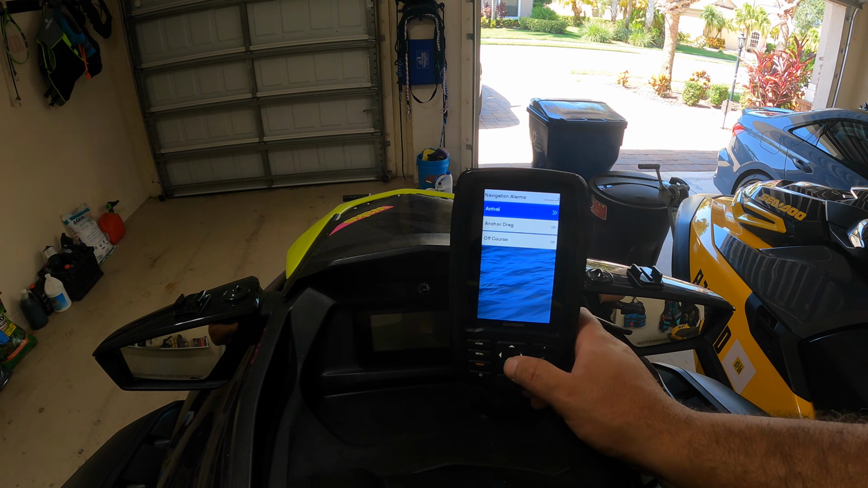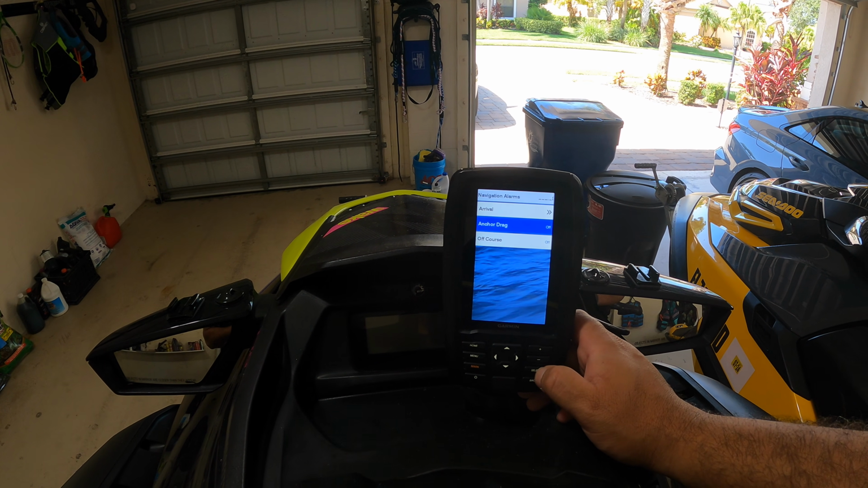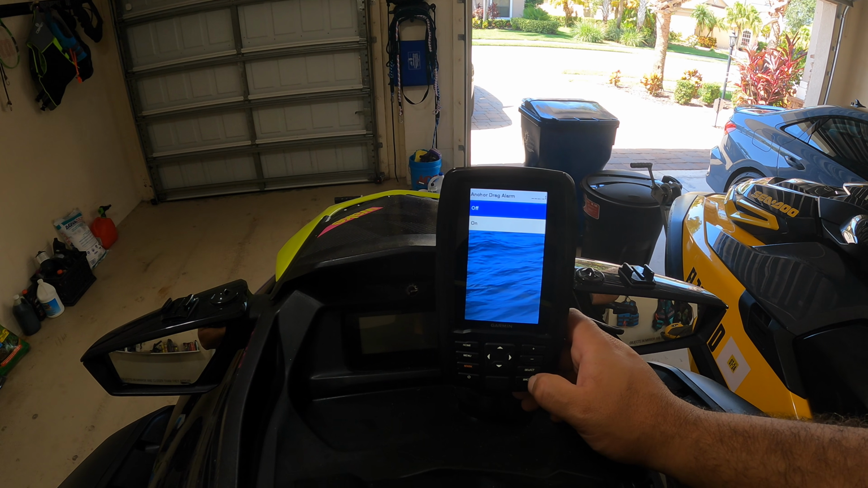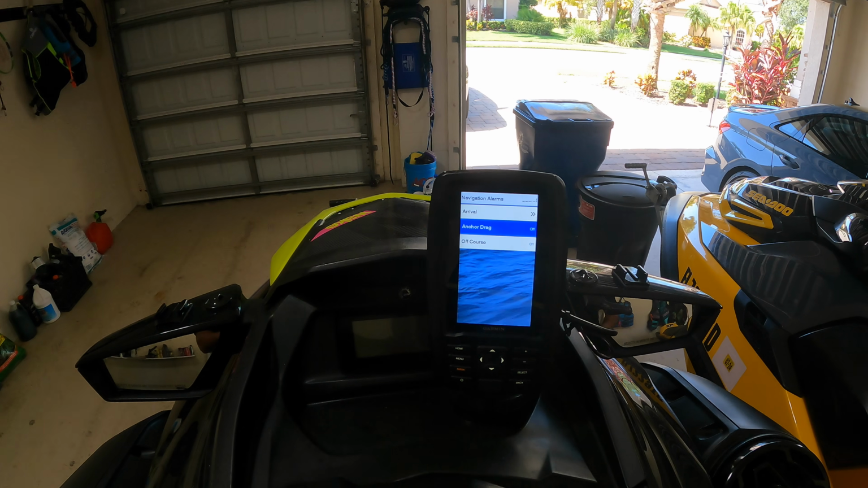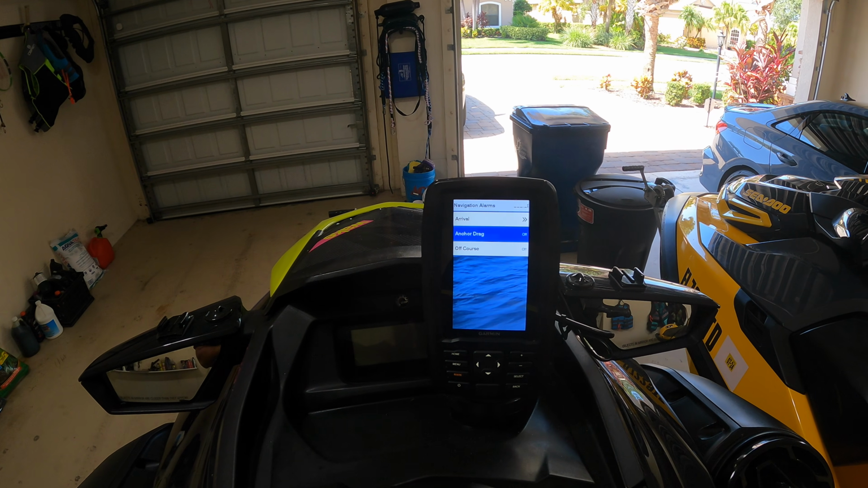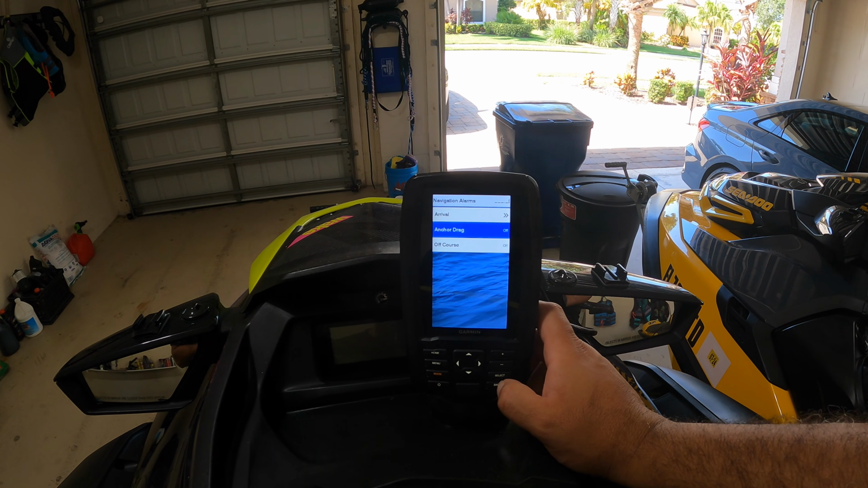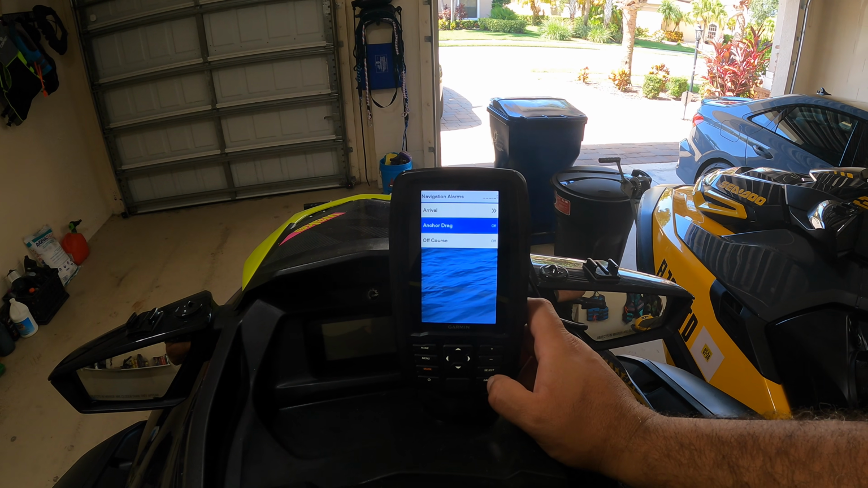Look, even if you do this here, say you anchor down and you hit anchor drag, basically what's going to happen is if the ski starts to drift or if the anchor comes loose, it'll tell you that you're dragging away from where you last anchored. And again, I don't know how this would be useful in a ski, but you never know.